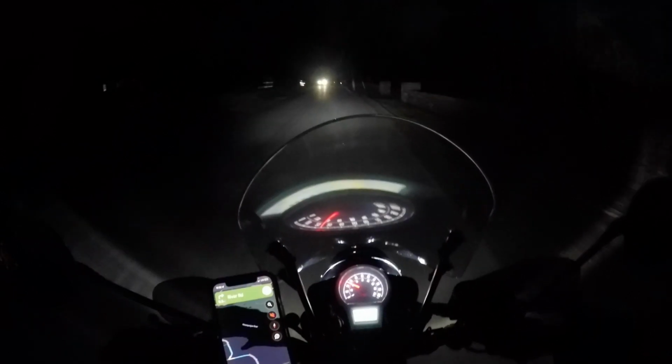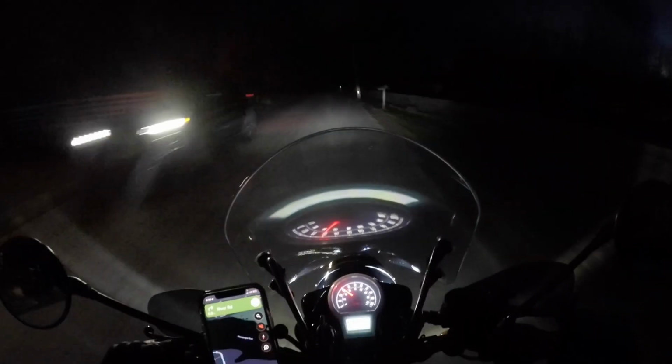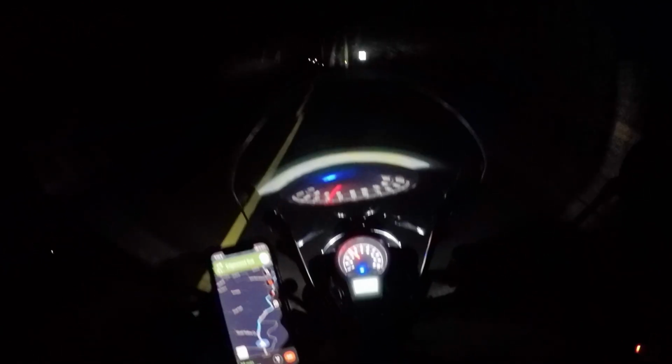Turning my gloves all the way up because it feels damn cold. High beam is probably better in this situation because I need to know what's coming ahead of me, like far ahead. I don't know if I can adjust it. Makes me wonder.